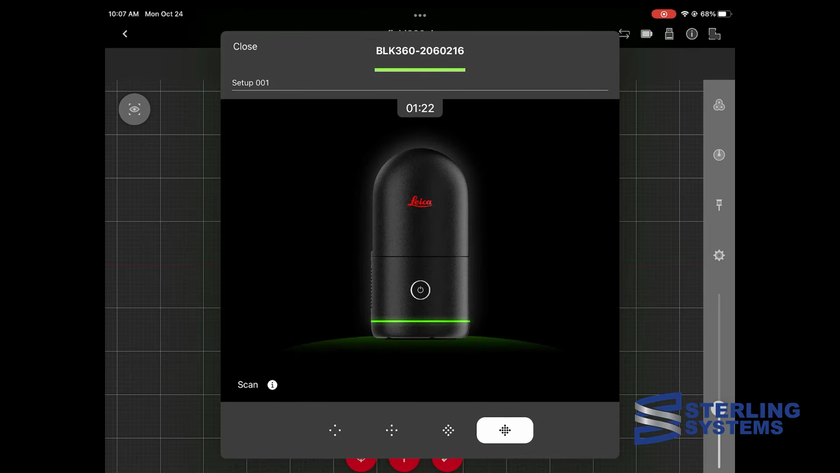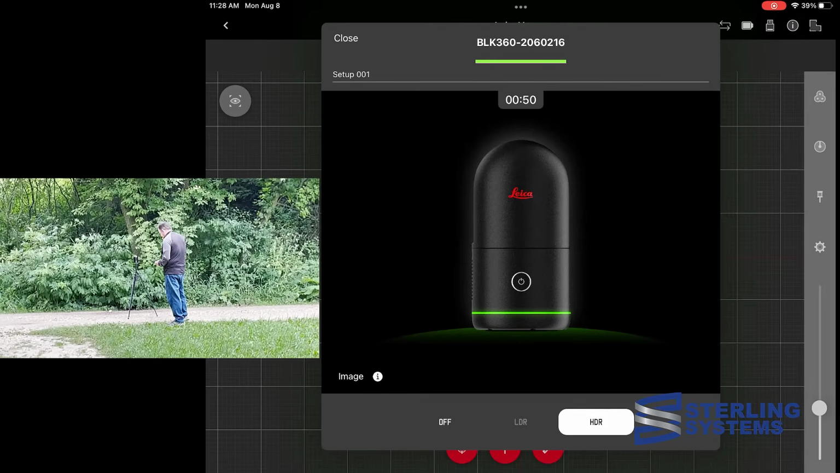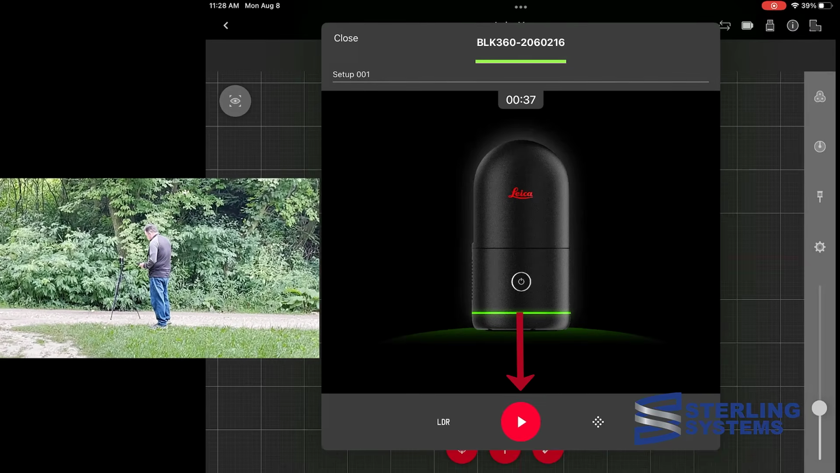For this project, we're going to use LDR photos along with the second highest density, which I generally refer to as medium. Once we get those settings done, basically what we can do is hit the big play button.